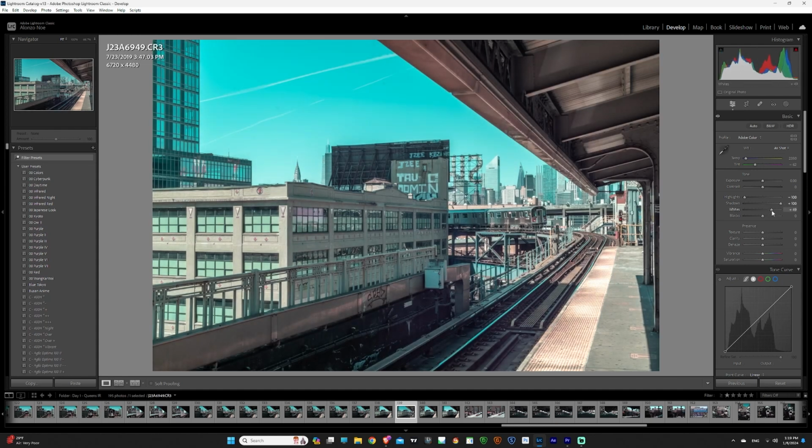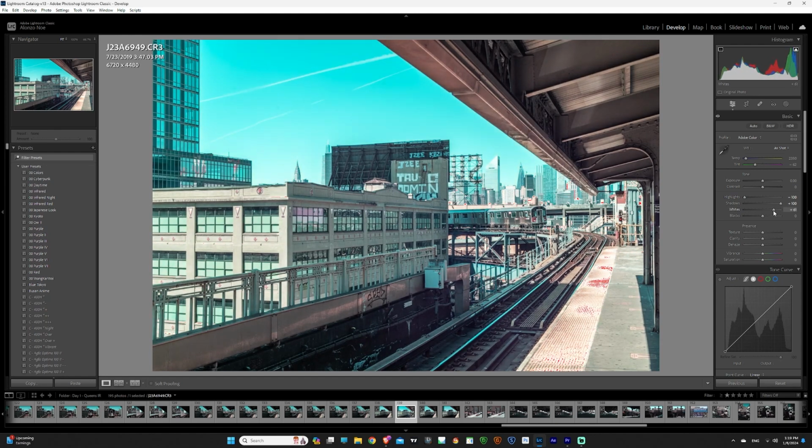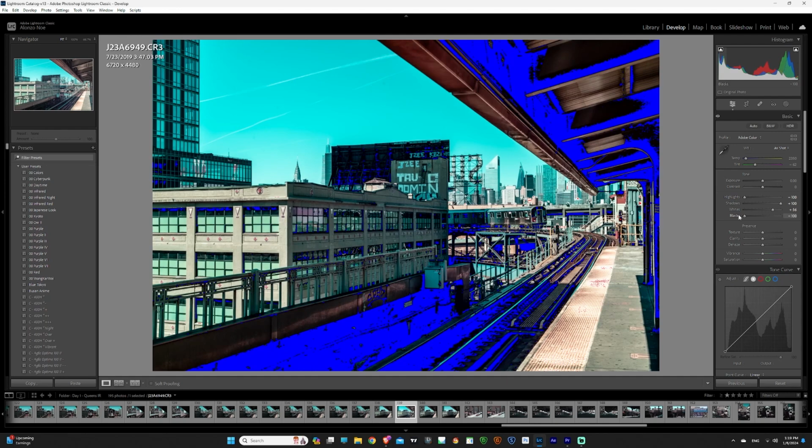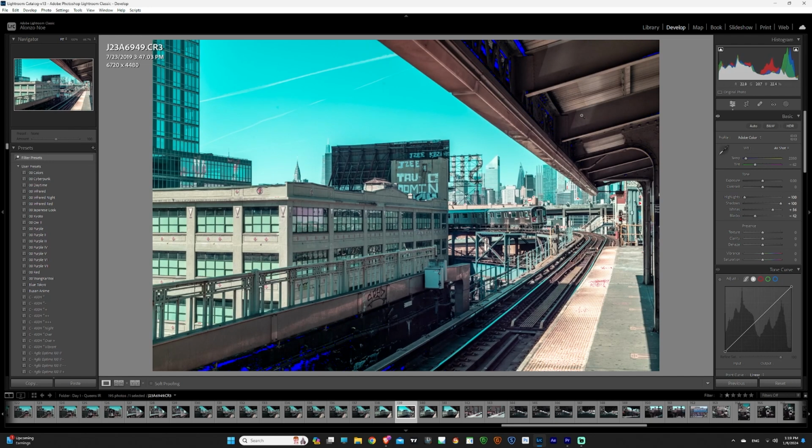If you press J, you'll be able to see these little red parts where highlights are overblown. I like to do it so there's a tiny bit of red, but not too much. And you do the same with the blacks. You slide it all the way, you get lots of blacks. I want some blacks, but not too many. This will give you much more tonal range, I guess you can call it. If you look at your histogram, you can see the difference. Then push J again so it goes away.